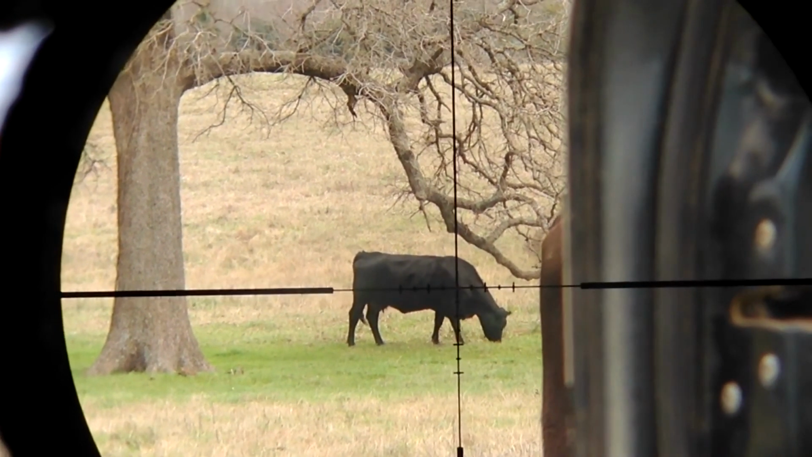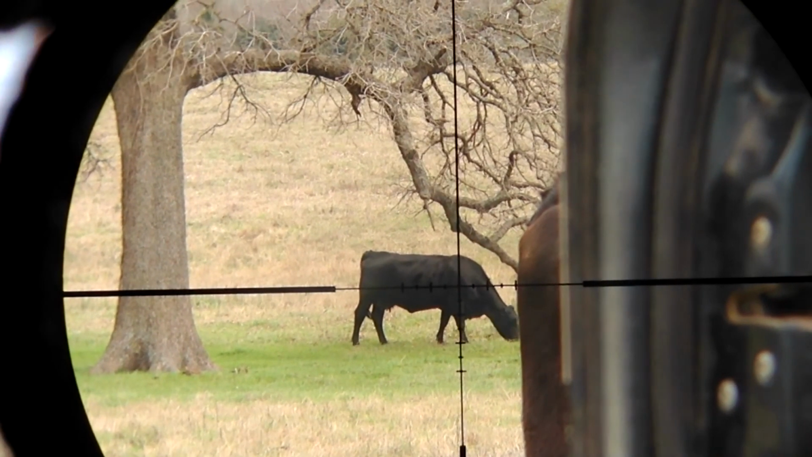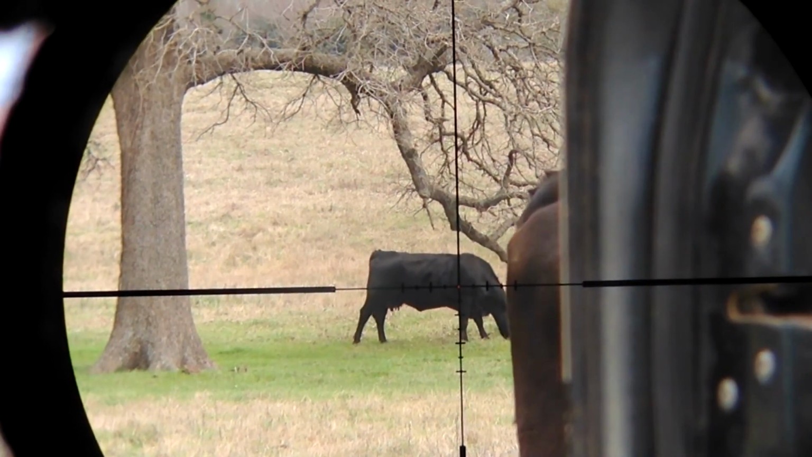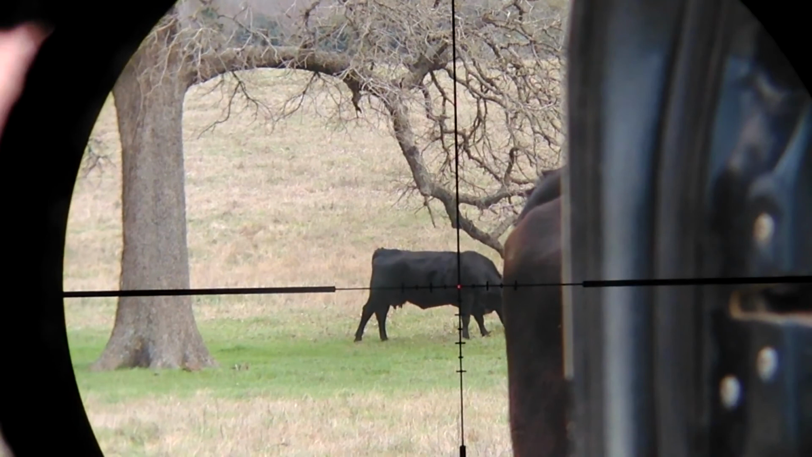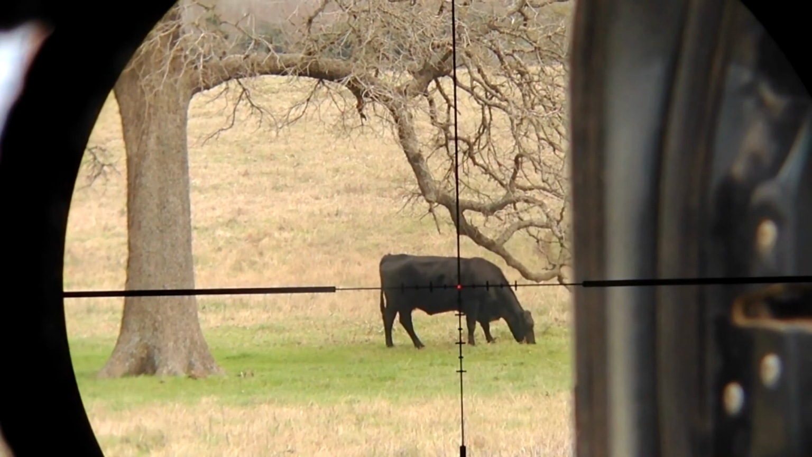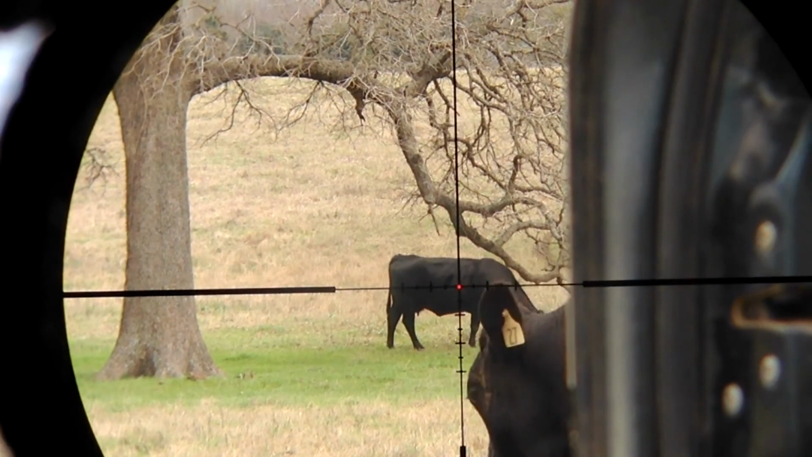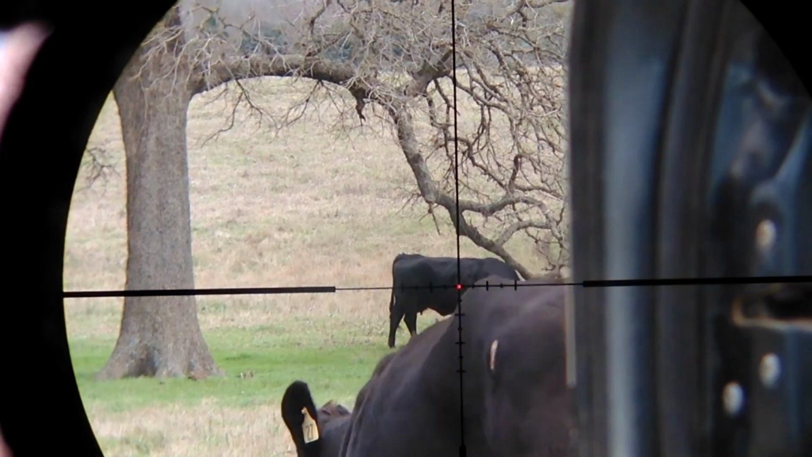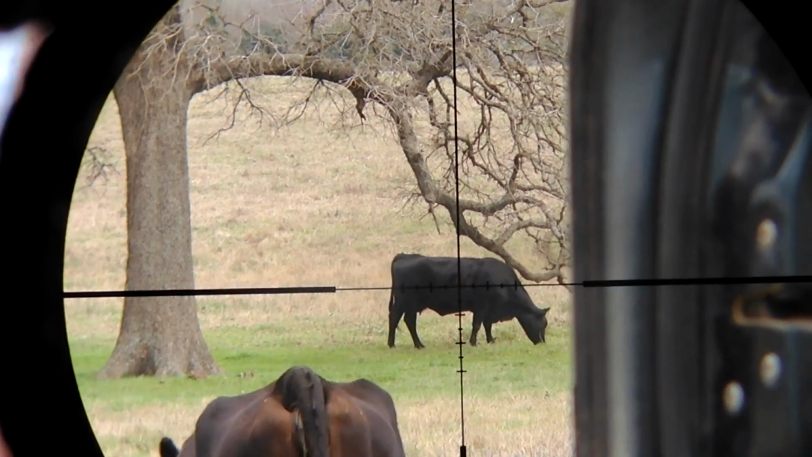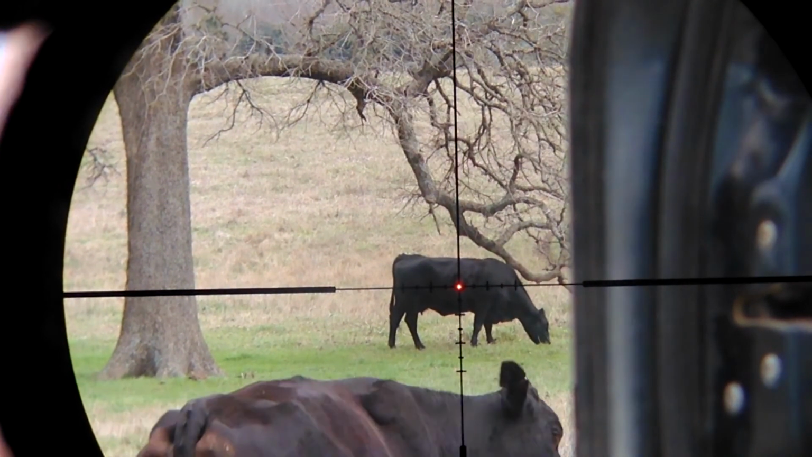It's 1 brightness on the dot, 2 brightness, 3, 4, 5, 6, 7, 8, 9, 10, 11.